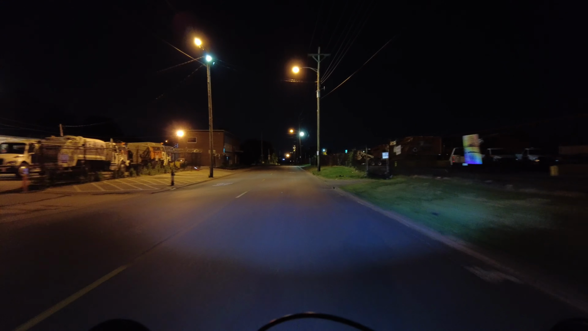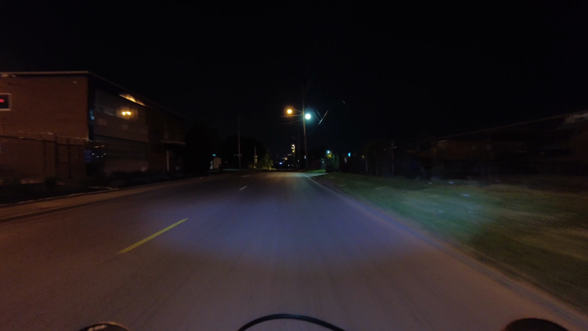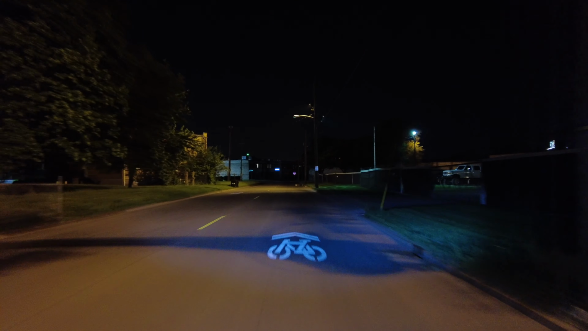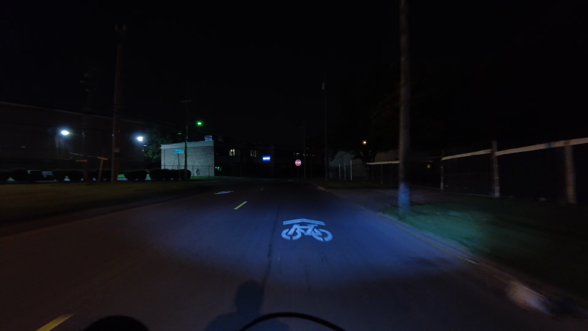Tonight I'm going to be going on a night ride through the University of Louisville campus, so U of L. I've gone through before in some different videos in the daytime, so I figured I would go through at nighttime, and I would take one of the e-bikes instead of the Honda Navi, because technically on the campus there are bike lanes to ride bicycles, so I think an e-bike will be fine. I don't think they would be as accommodating riding a motorcycle on the premises.